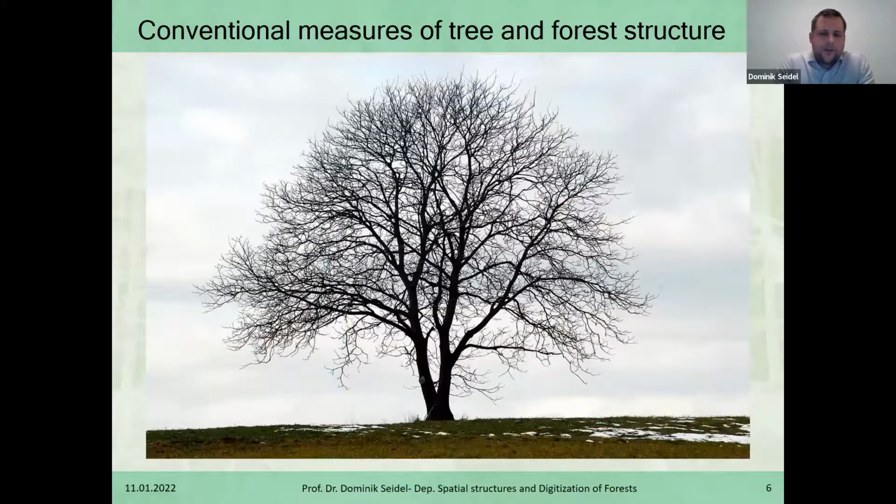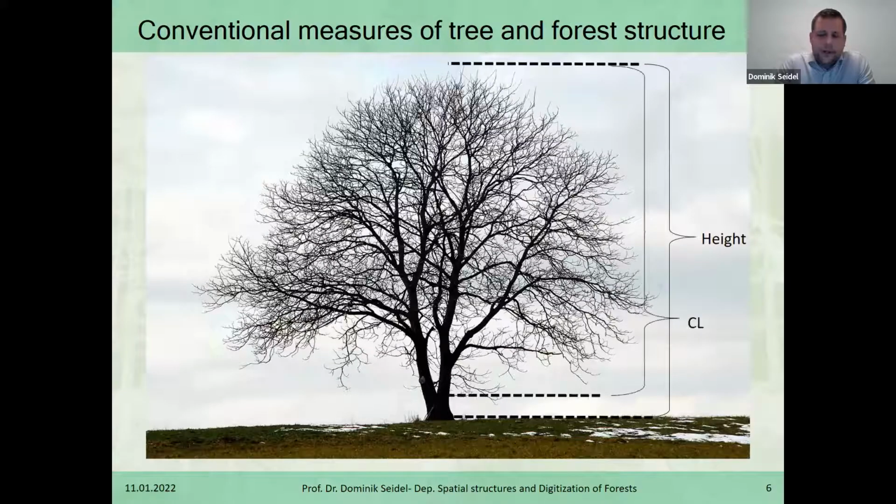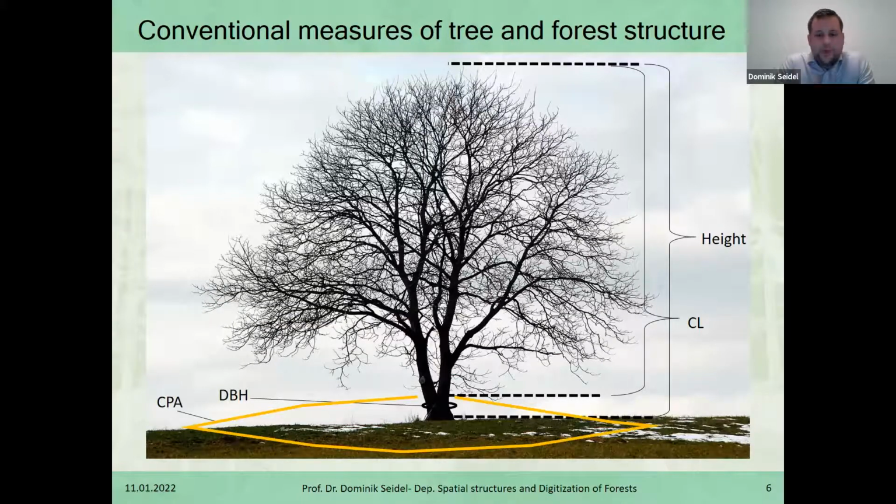However, those conventional measures are interesting, and what we usually do with it, we measure tree height, we measure the crown length, we might measure the diameter at breast height, or we measure the crown projection area of a tree. But a lot of what is really interesting is all this in here, the real three-dimensional distribution of plant material in the tree or forest, in the tree crown or forest canopy.